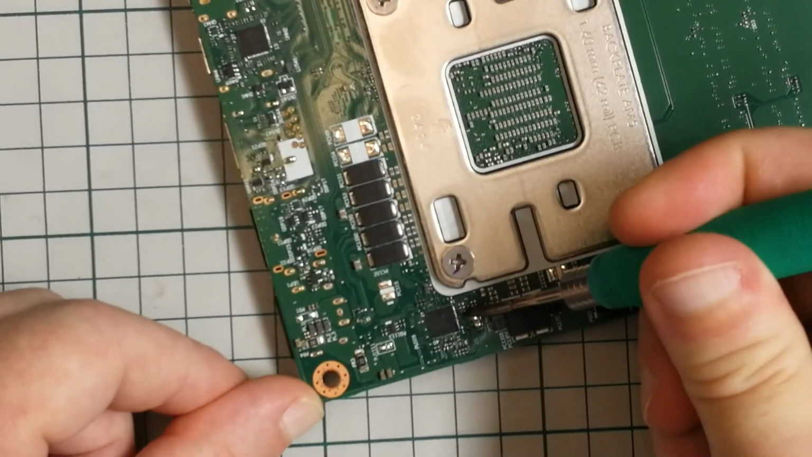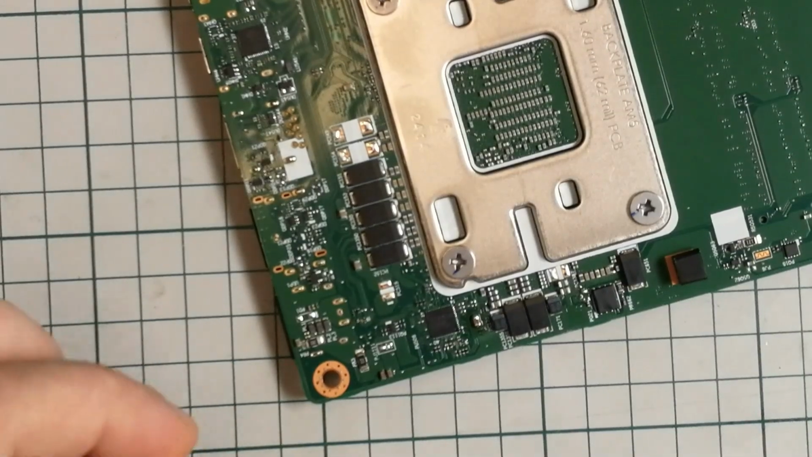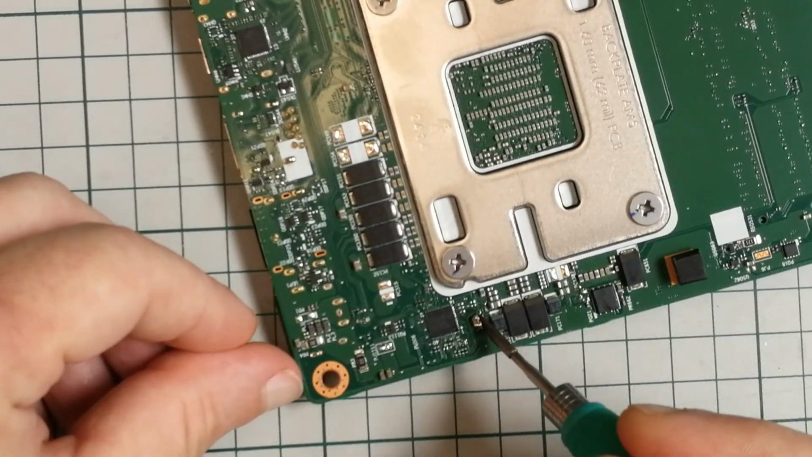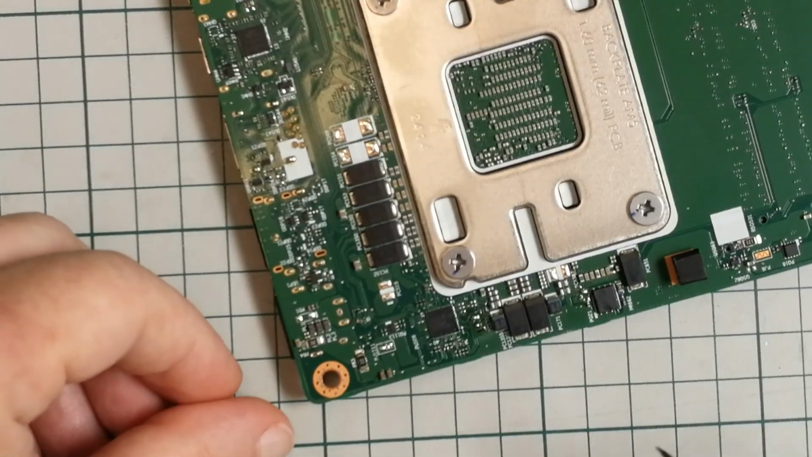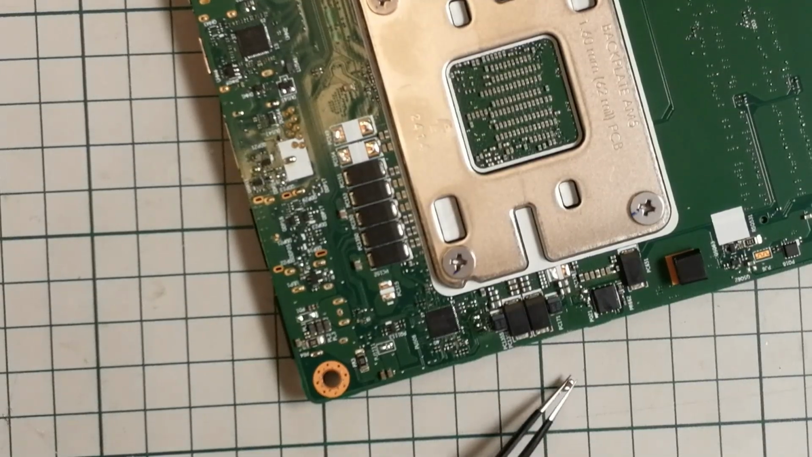Let me just clean this a bit and add some fresh solder to it. Okay, that came out easier. Great. Well, that's looking better. Let's try and clean this cap. This is now stuck to my mat here.